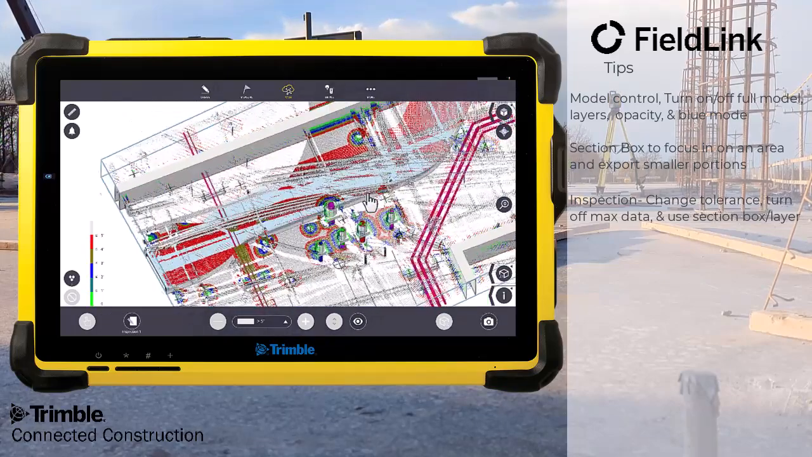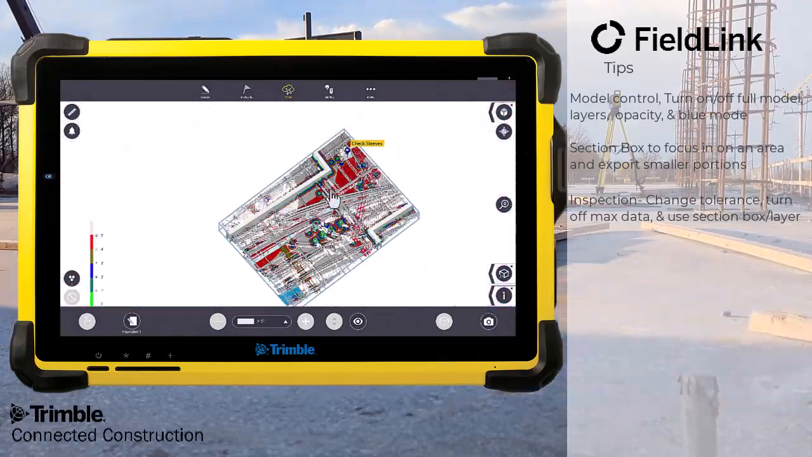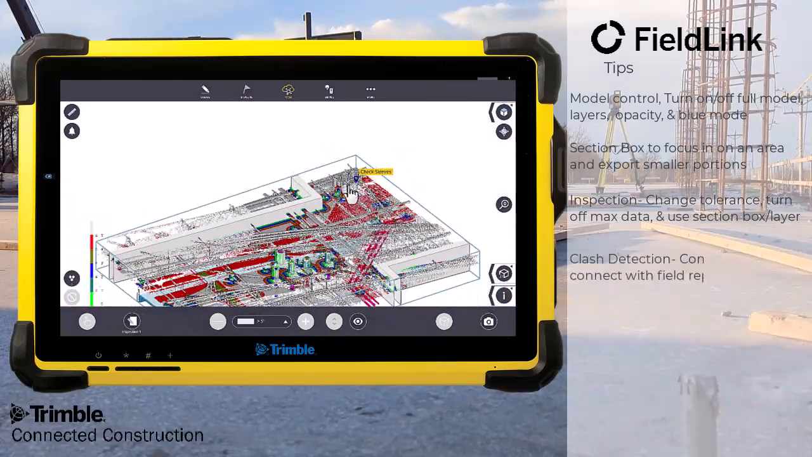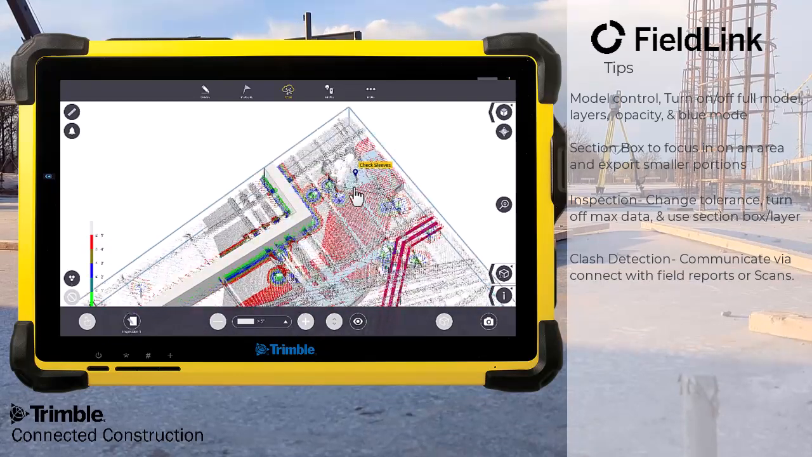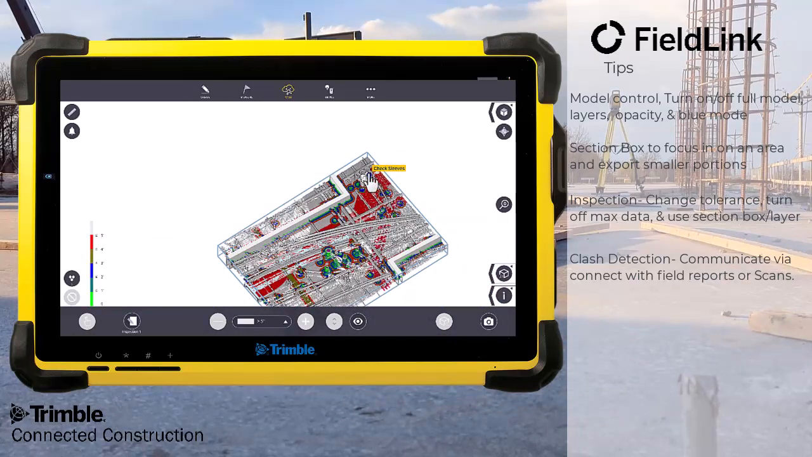So here you can see those sleeves are fairly close, within about 1 inch of design at the farthest, and then these sleeves aren't even essentially modeled at all. So that could be a pretty big issue for the duct that's running underneath them. So this was captured as it's due and can be communicated through Connect, or just this section can be exported as a non-gridded RCP or gridded.